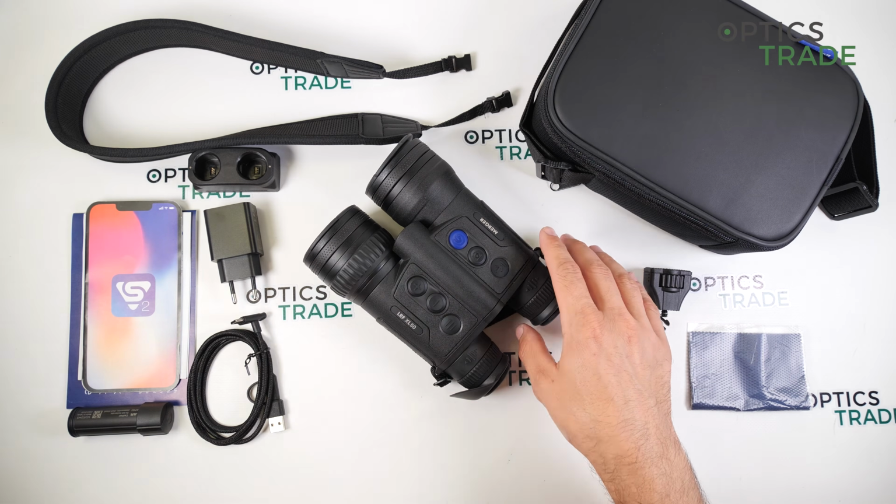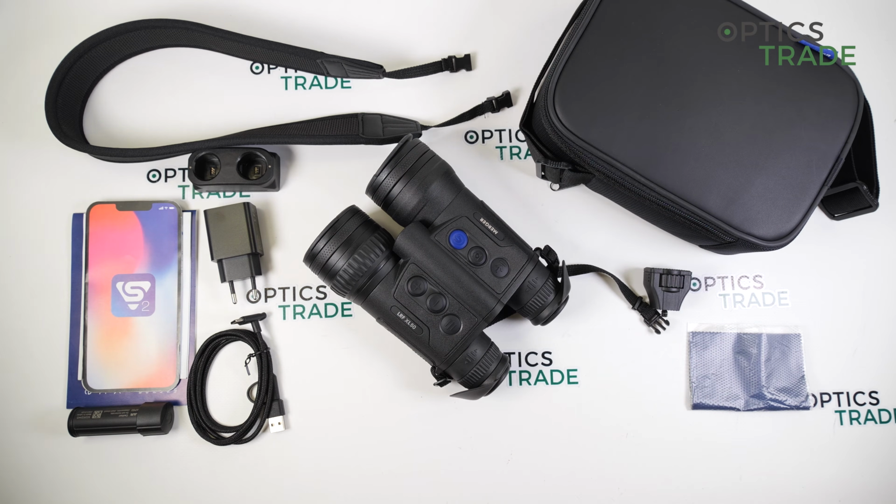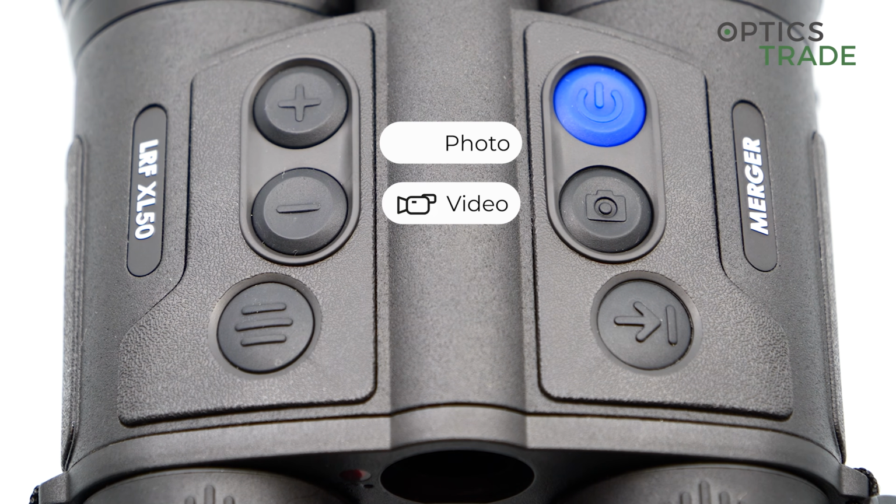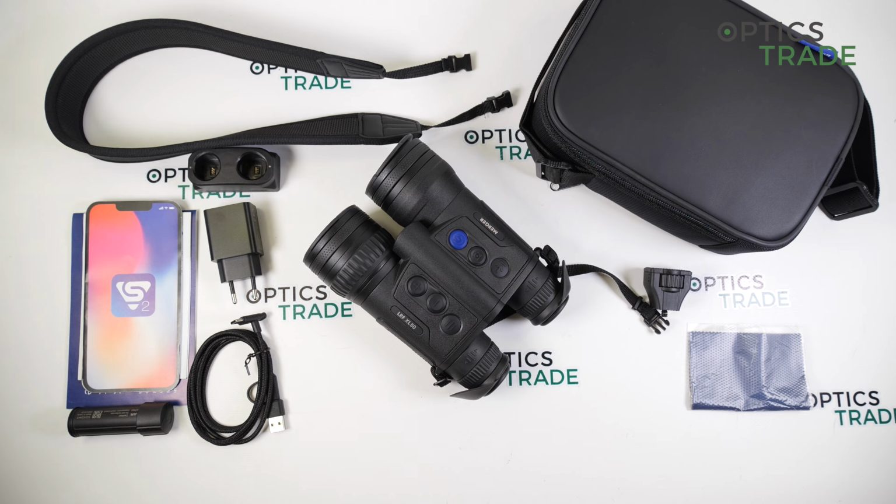The device also has video recording and photo capturing possibility. The video resolution is 1024 by 768 pixels. It can be connected to a smartphone with the Stream Vision 2 app, but also to the PC with a cable, and to the smartphone with the Wi-Fi connection.